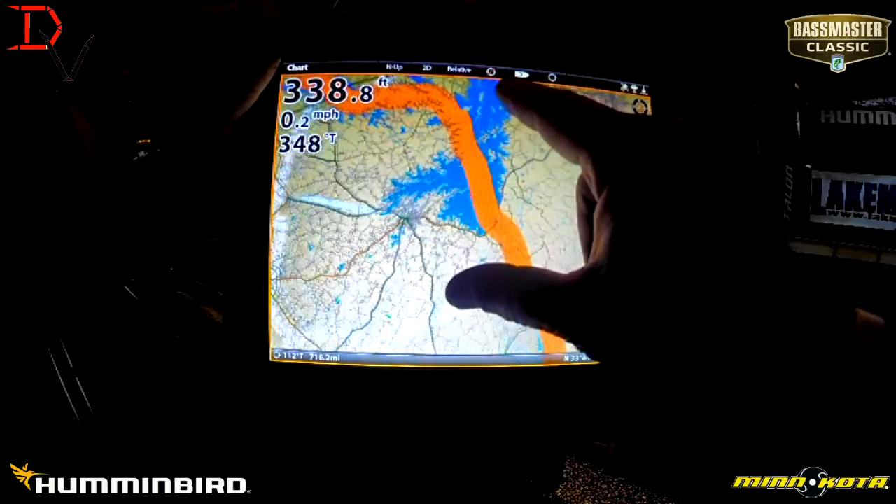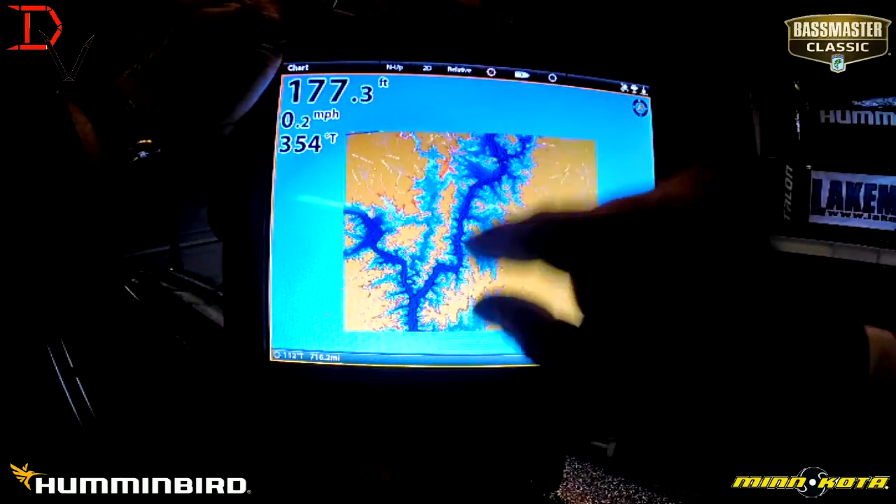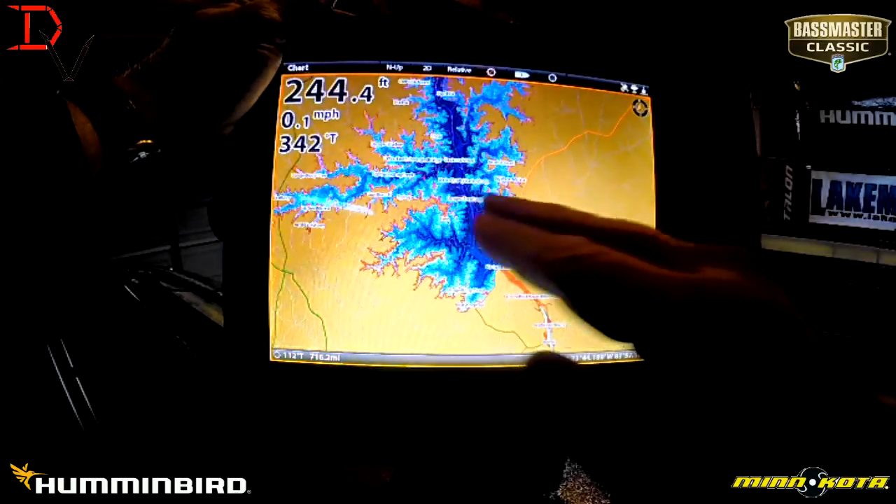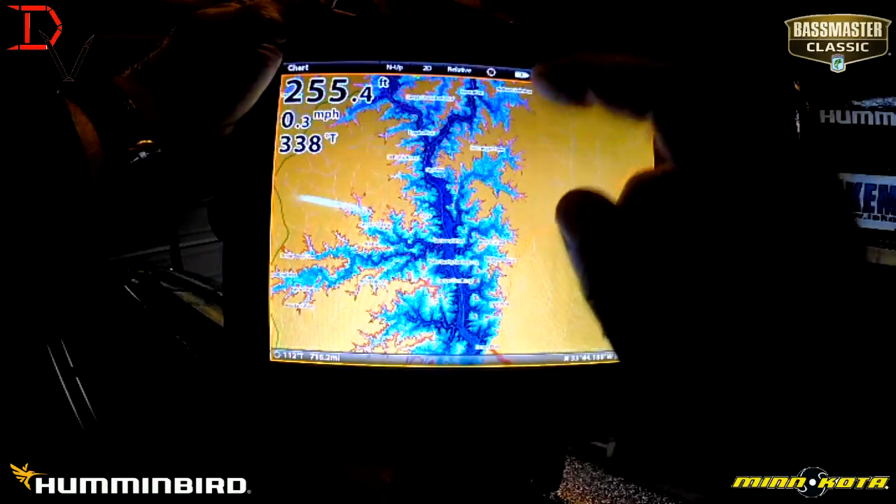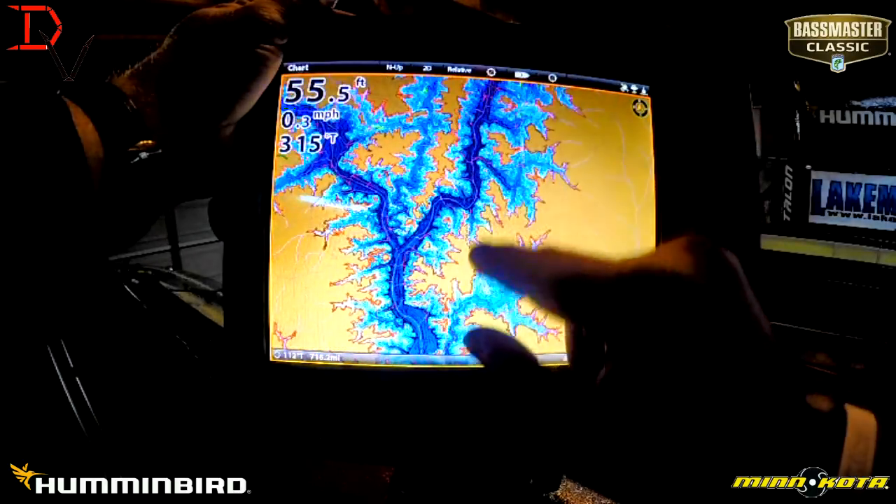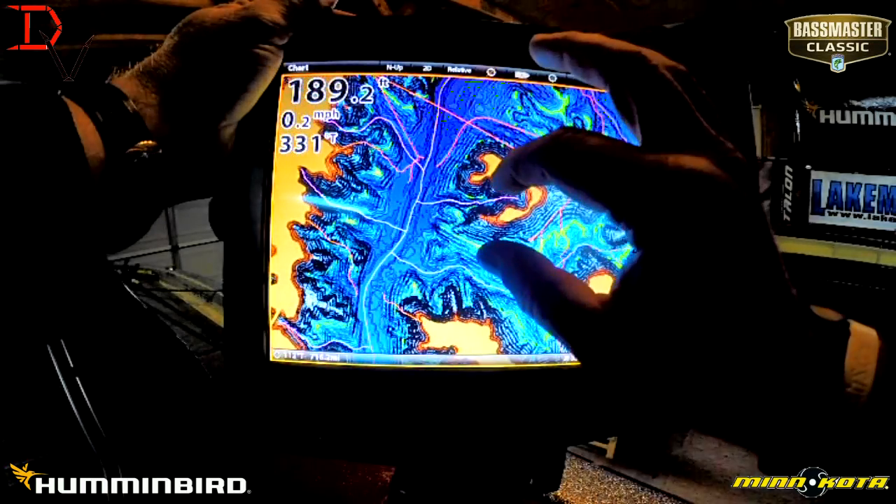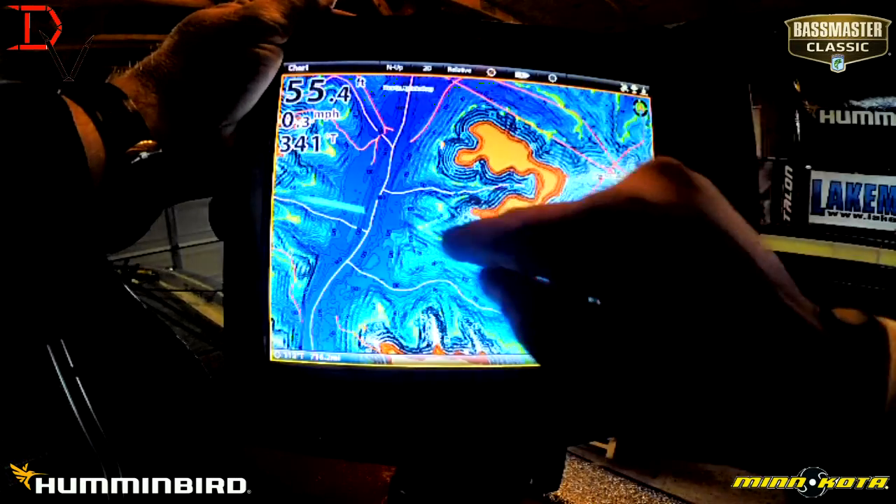But we can zoom in here. We're going to look at a little bit of Lake Hartwell here. It's an amazing fishery. Look at all, it's covered. Both the Georgia and the South Carolina side are all on our LakeMaster chip. The guys will be loving this chip down there because you can highlight your range that you want to fish. You can do shallow water highlight.